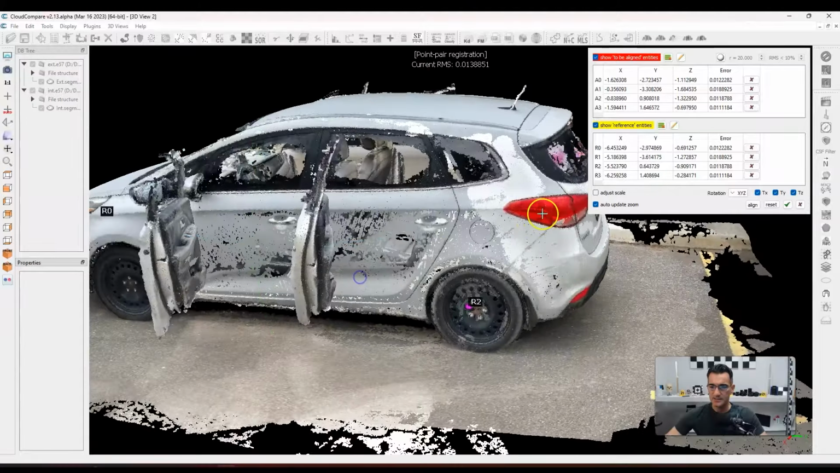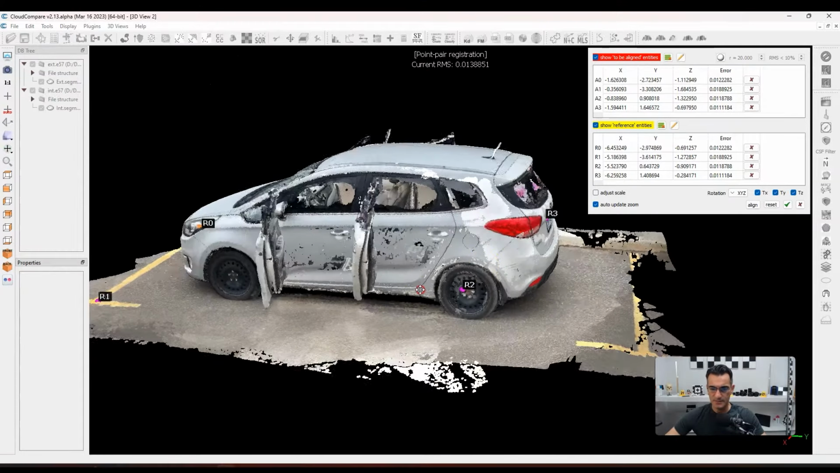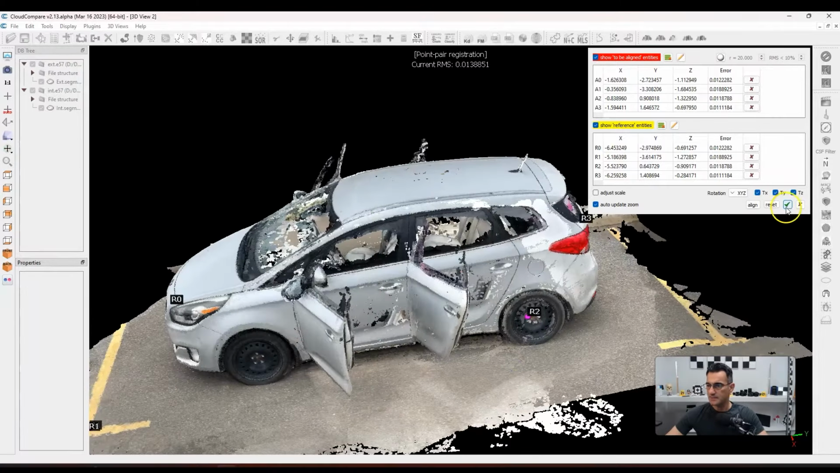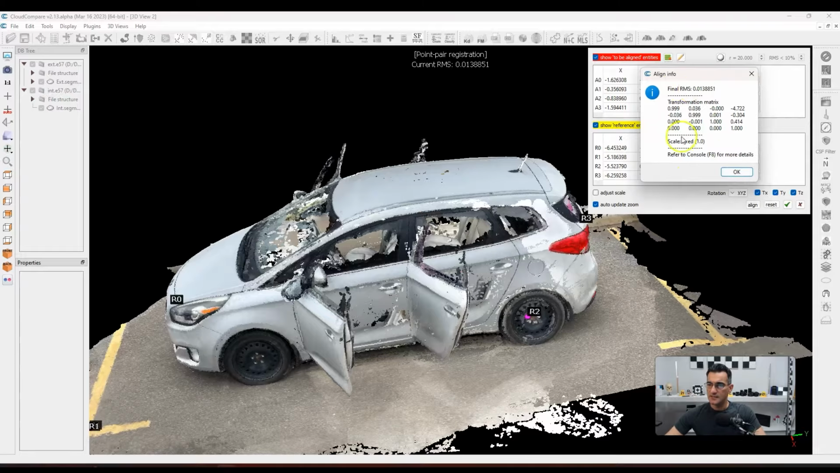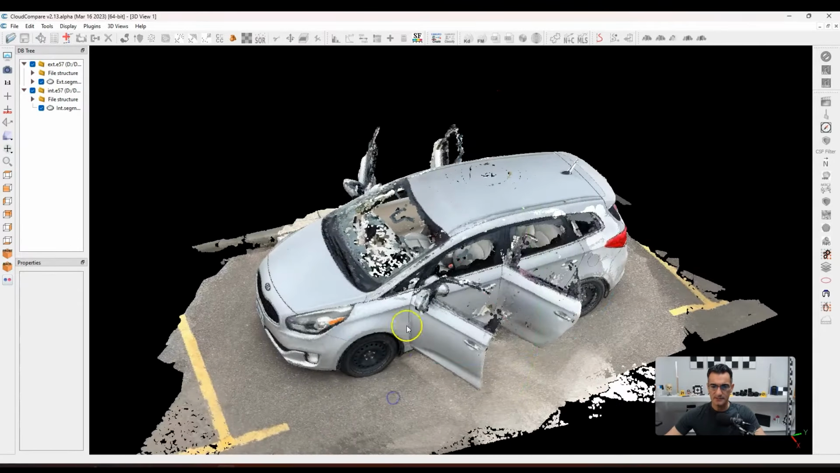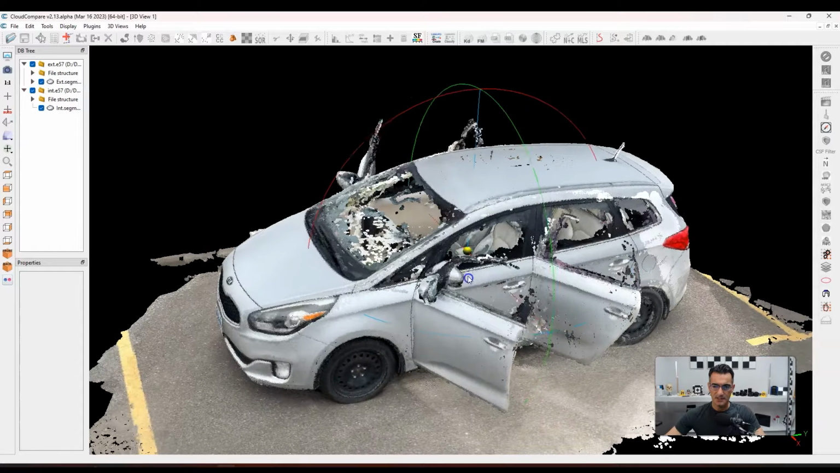I can see a little bit of overlap in the back, and I could tweak this, but this right now is good enough for what I'm going to be doing. So I'm going to accept this. And it gives me some results. So it's like 1.3 centimeters, and I'm going to click OK. All right. So now I've got the exterior and the interior aligned, and they're both one on top of each other. So if I take the exterior, you can see that it's something like this. So it's not too bad.